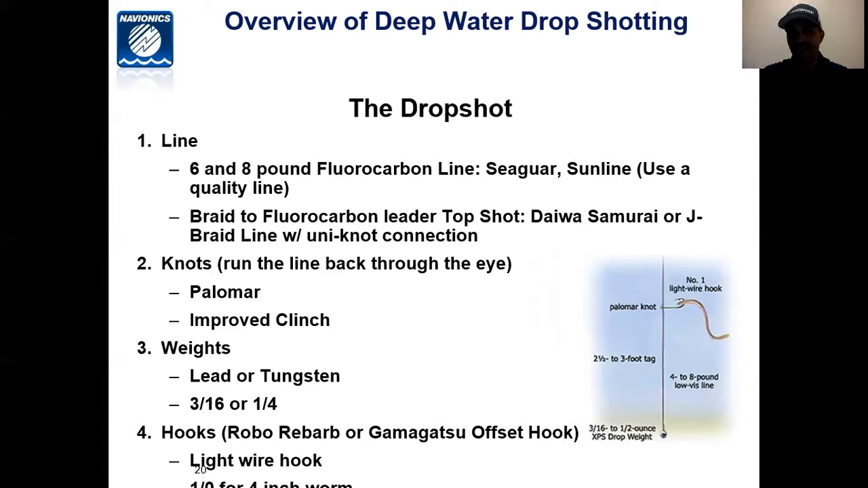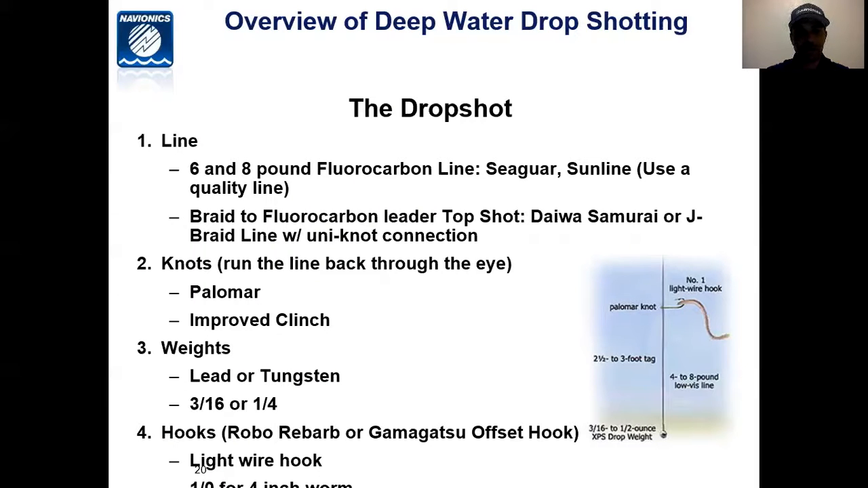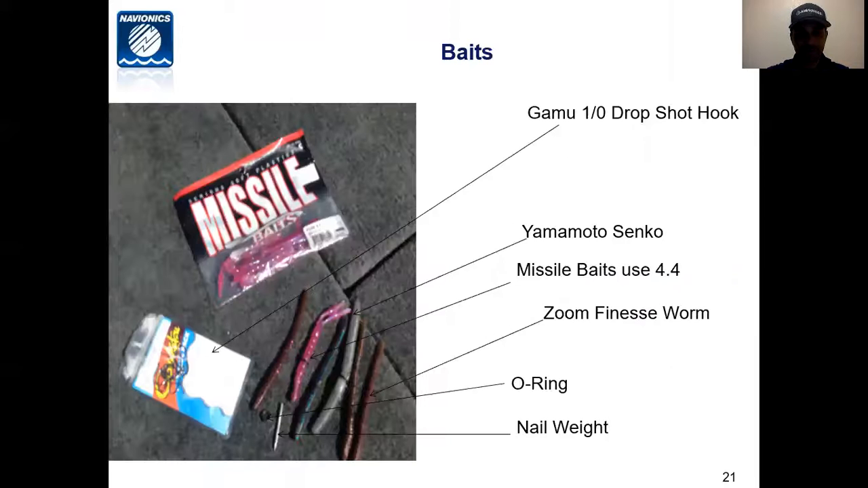Weights, I tend to use either lead or tungsten, 3/16 or 1/4 ounce. The general rule is use the lightest drop shot weight that you can get away with. In terms of hooks, I tend to use either a Robo worm hook or a Gamakatsu, a light wire hook, 1/0 for a 4-inch worm. These are some of the baits that I use.